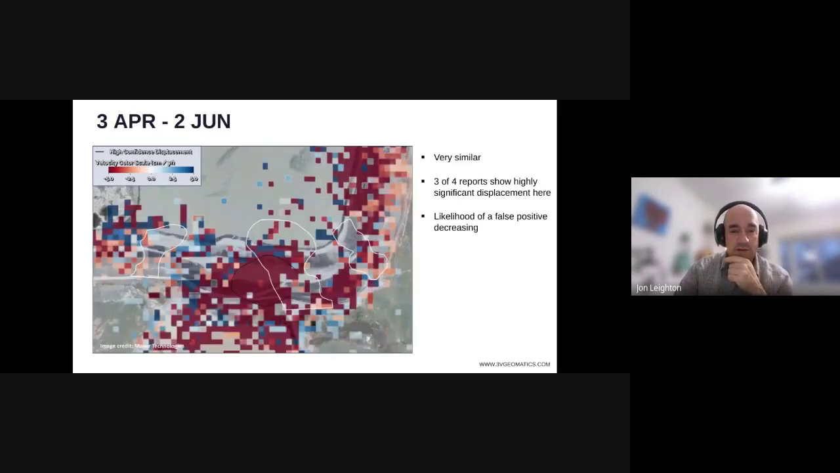And then again on the 2nd of June, it's there again. So now 3 out of the last 4 reports show displacement in this area that crosses one of these breach points. So a lower and lower chance really that this is a false positive.